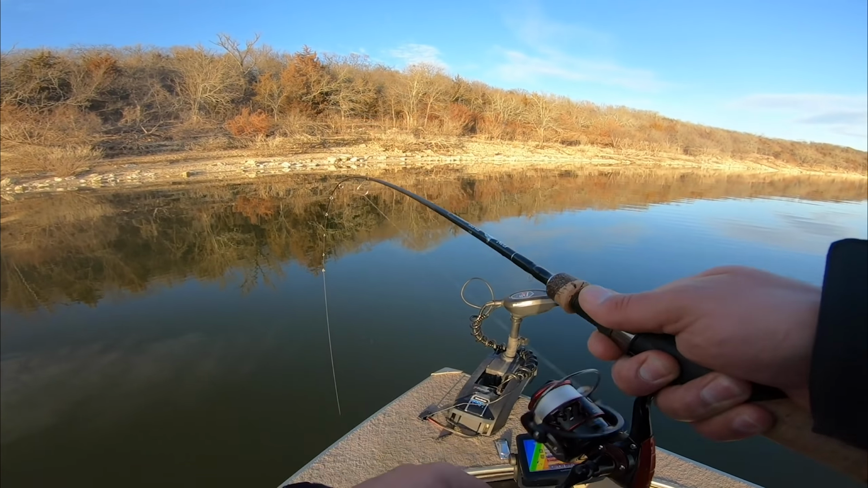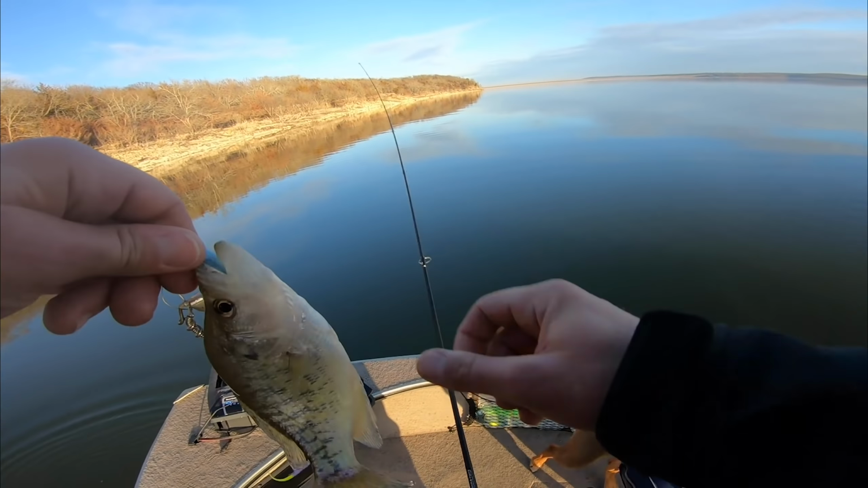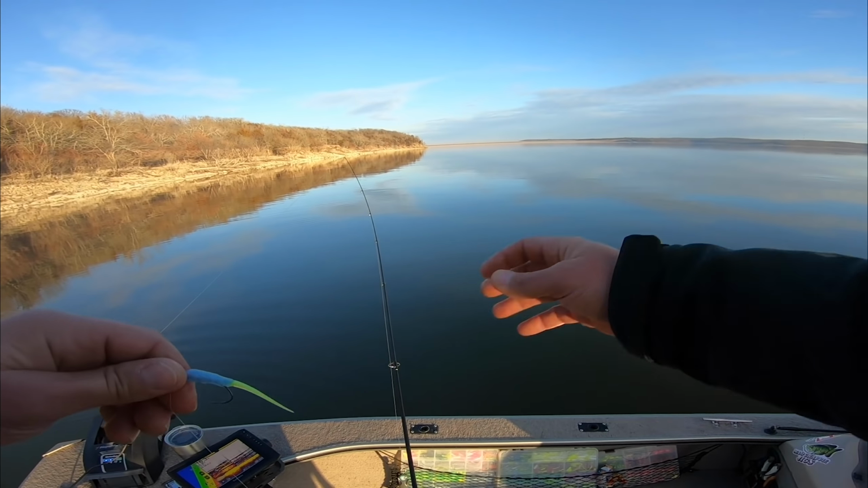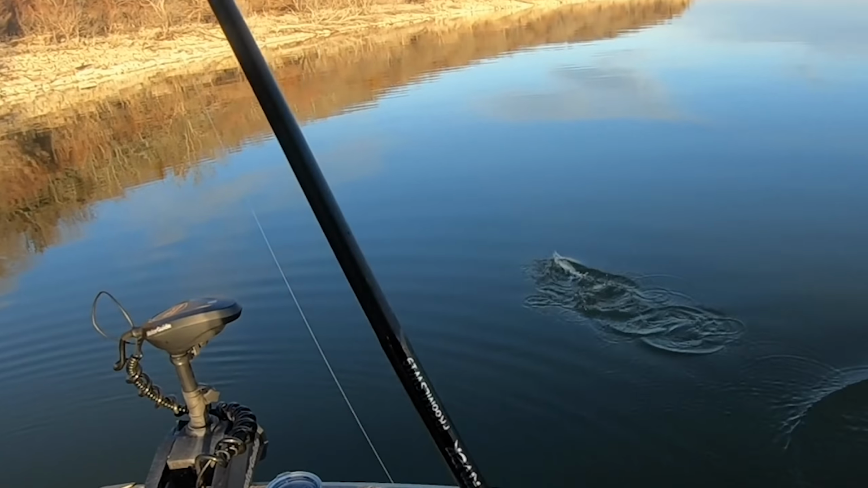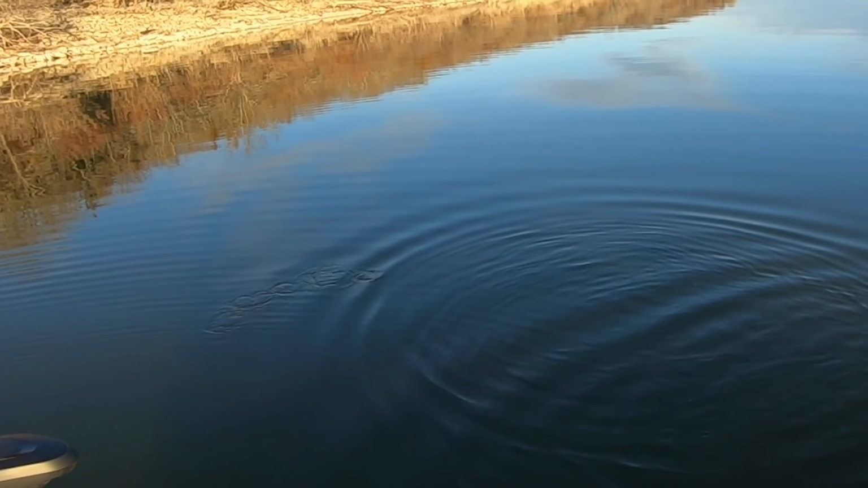Oof. That thing just hammered it. Small one, not far down. He was about halfway down the column. But they're still crushing it. Whoa. He doesn't know where he's going. He's out of his mind. Oh my God, guys, look, he's out of his mind.